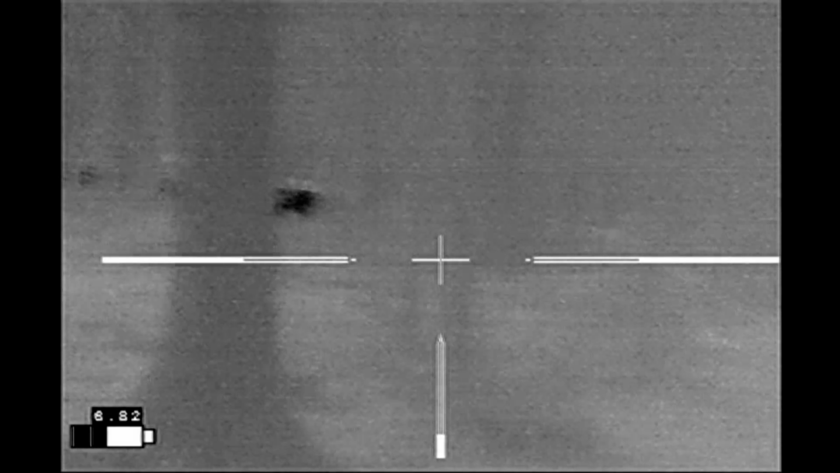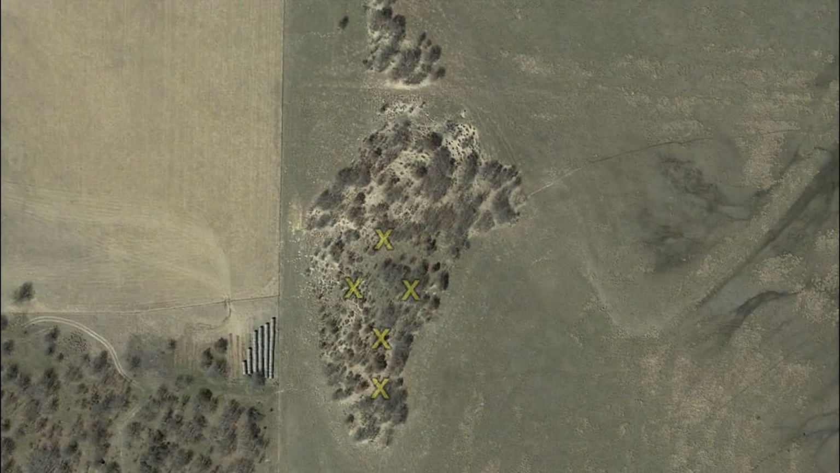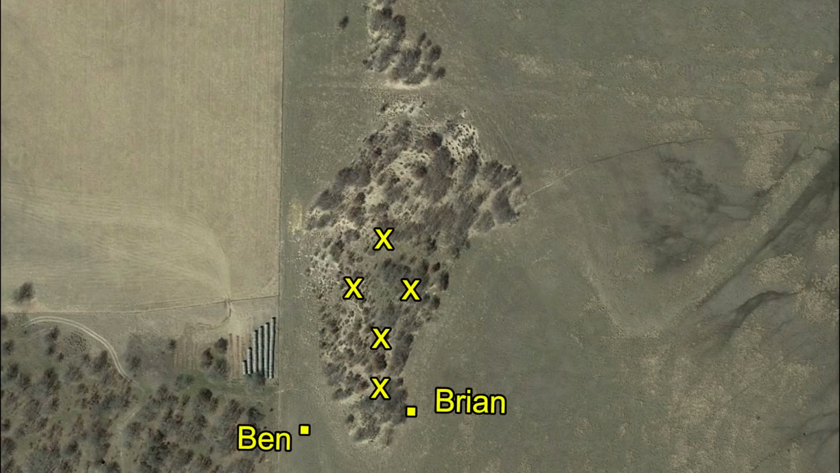We've lost our shot opportunities. So we come up with a plan. The hogs are here. Ben and I come around to the backside to see if we can approach the hogs, but there's this large bluff right here. So what we decide at this point is that we're going to split up. I'm going to be on one side, he's going to be on the other.